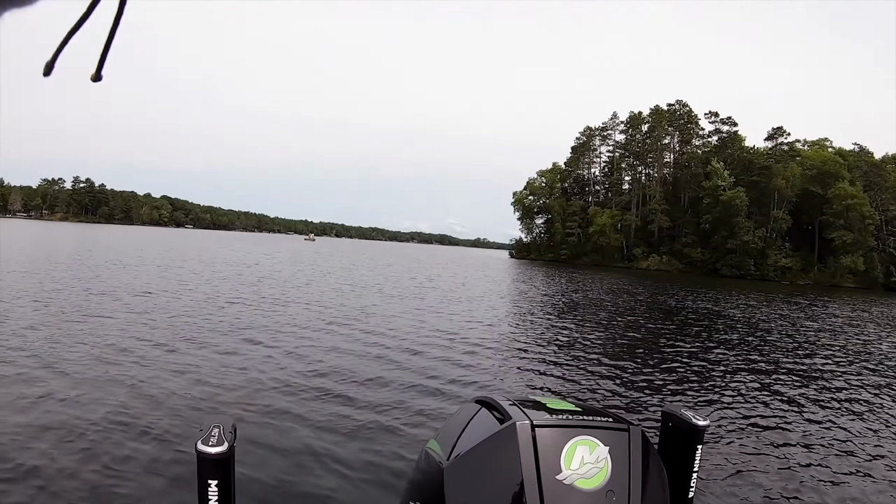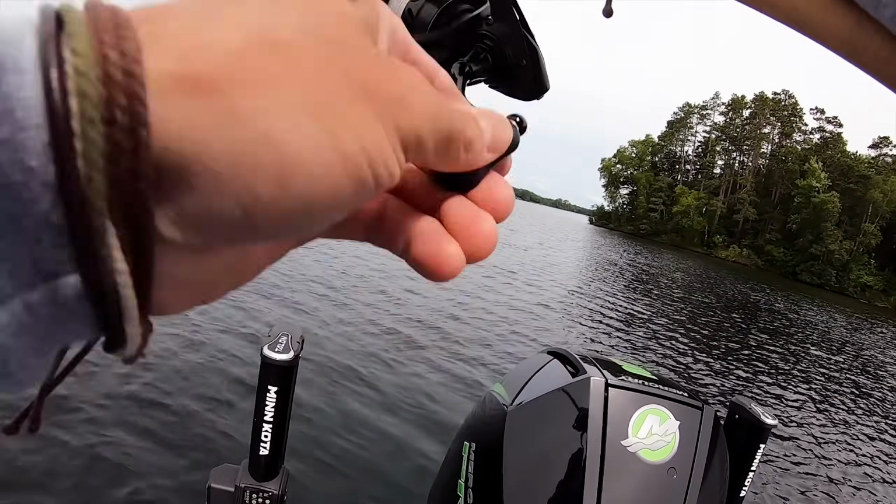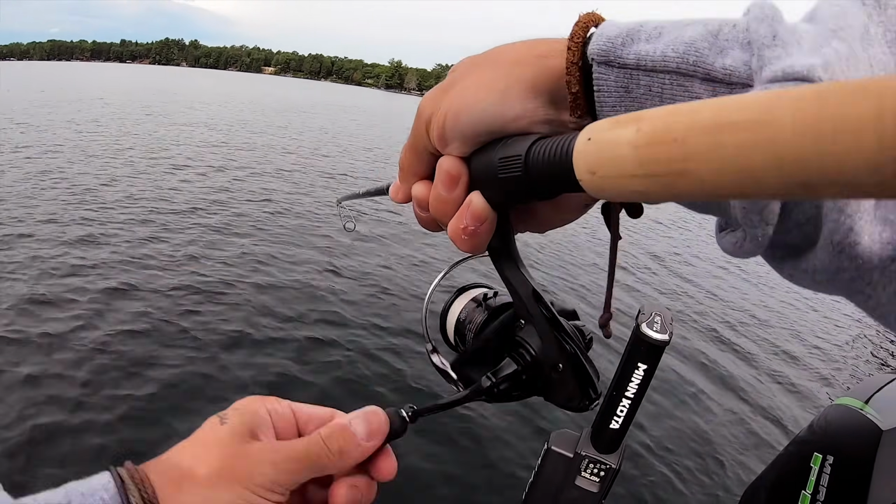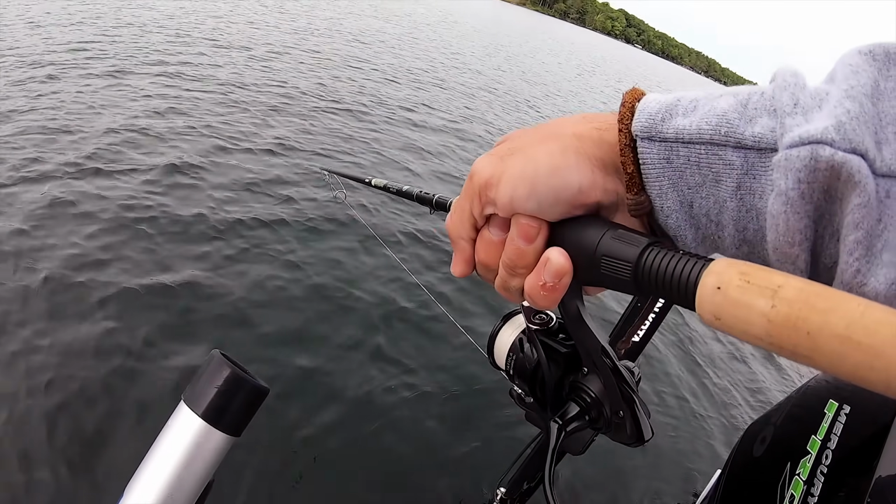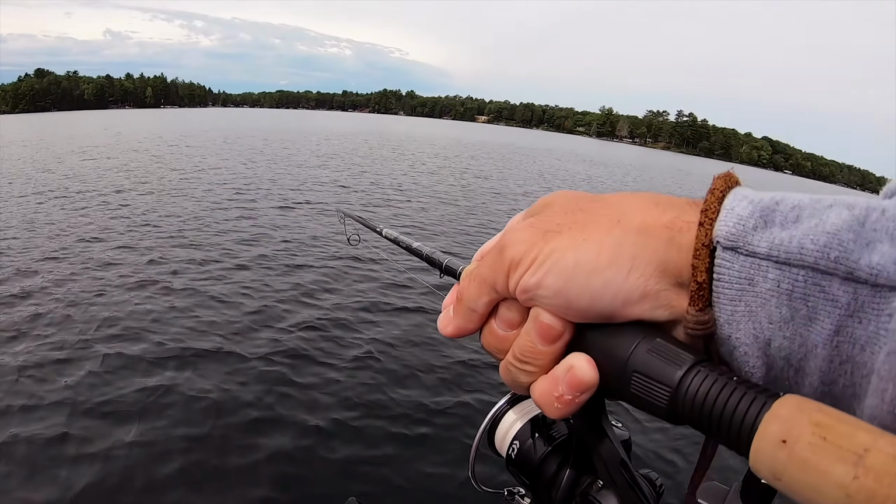Nice one. Definitely a smallmouth the way it's fighting. It's about to jump. Not. No, I'm good. Oh my god, it's a nice smallmouth. Sweet. I got the net in my hand. Looking good.